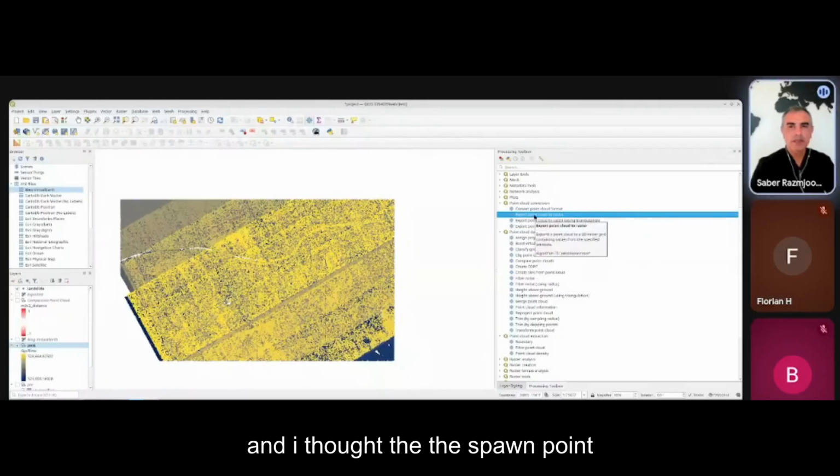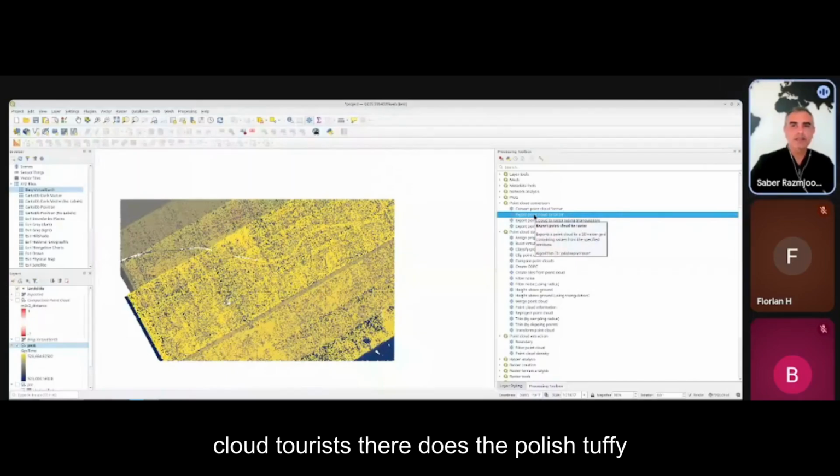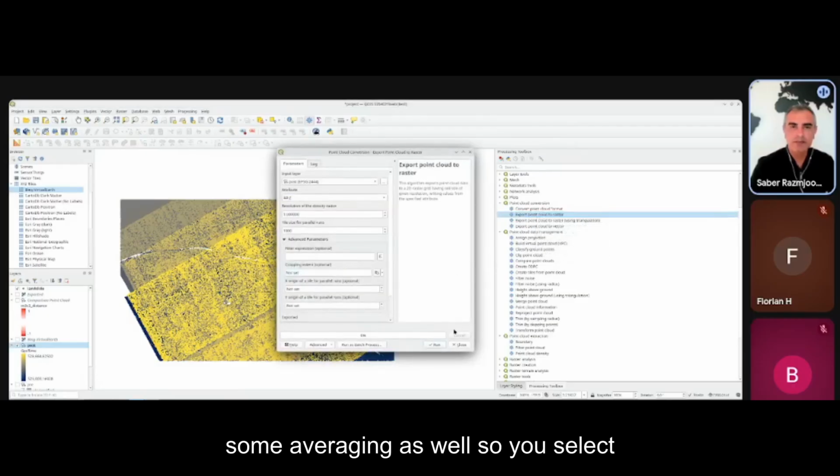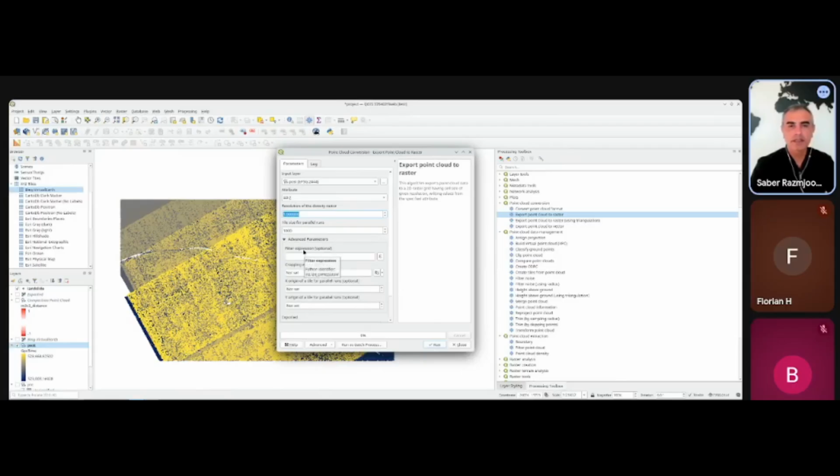I thought this one, point cloud to raster, does part of it as well. I haven't tested it for that specific, but worth looking at this. It does some averaging as well. So you select the cell size, and then within that.